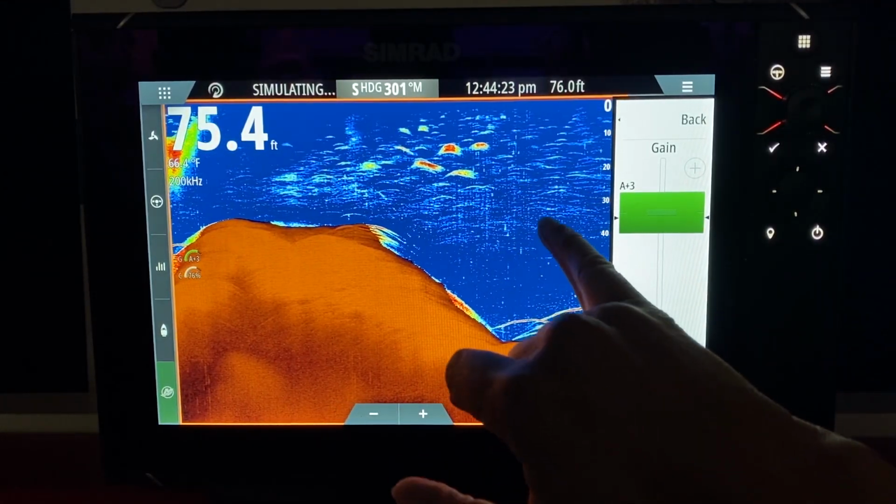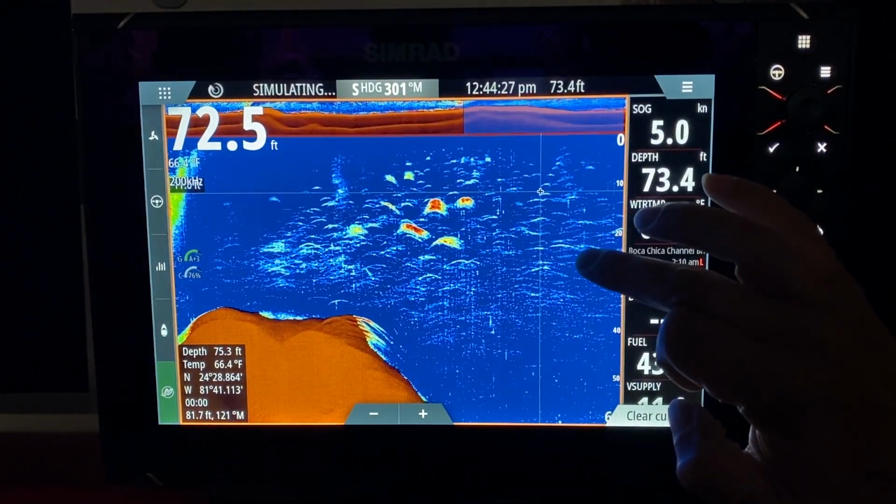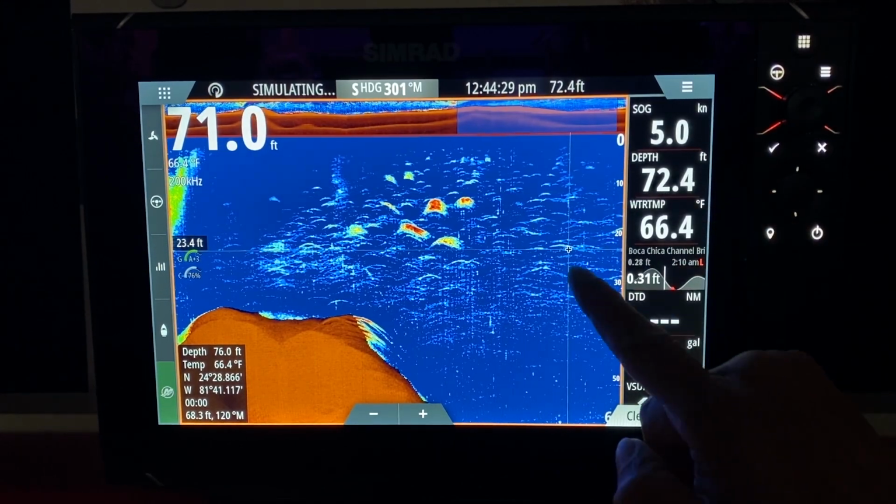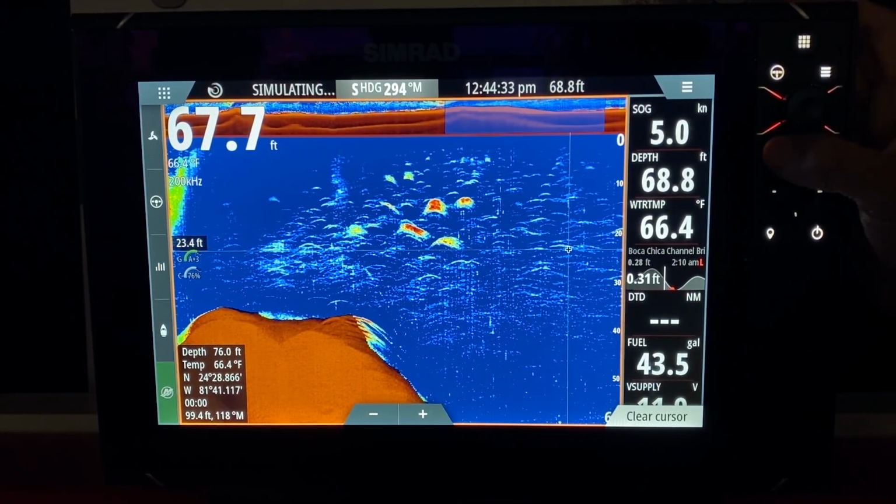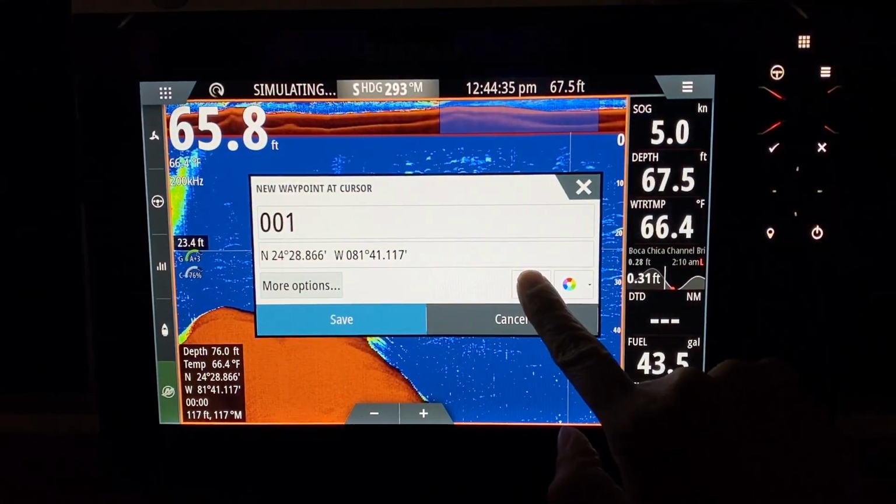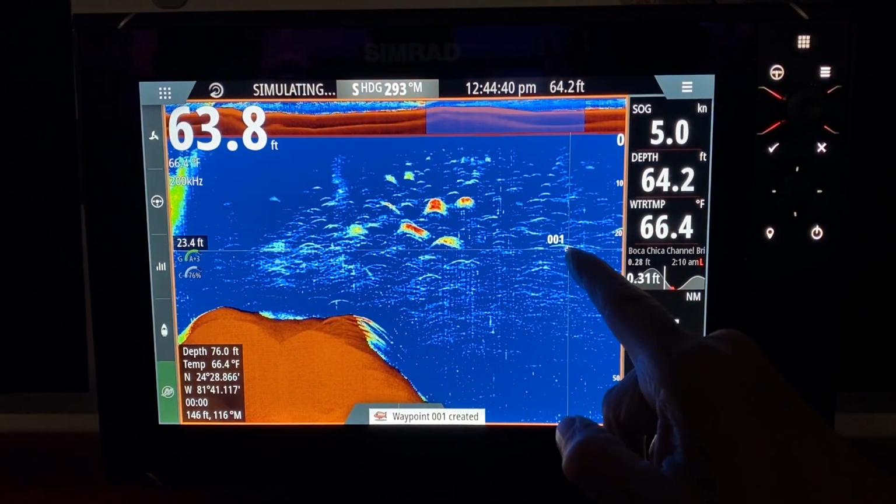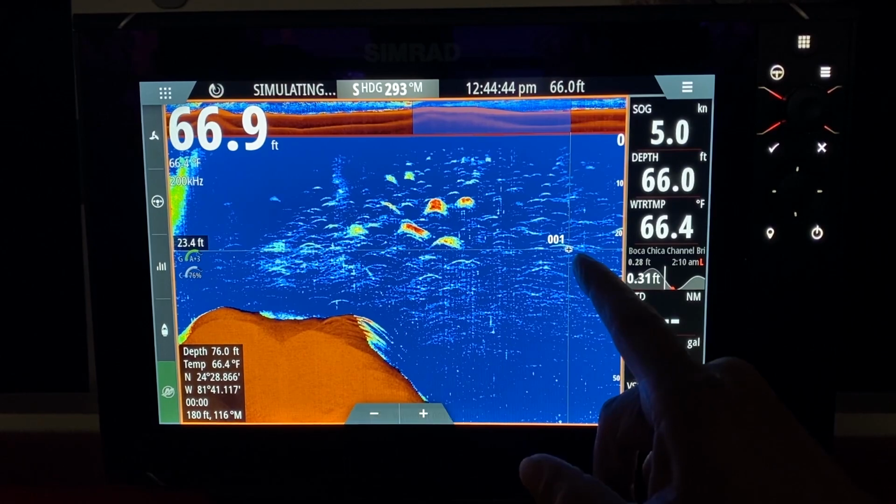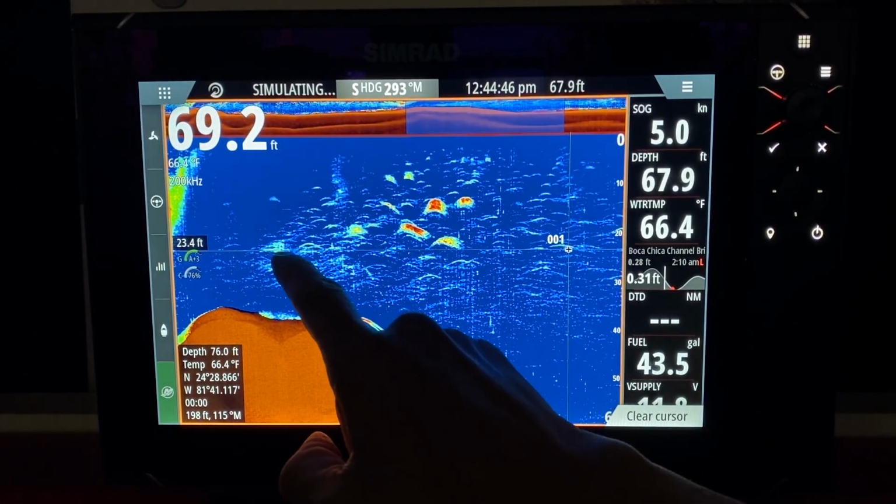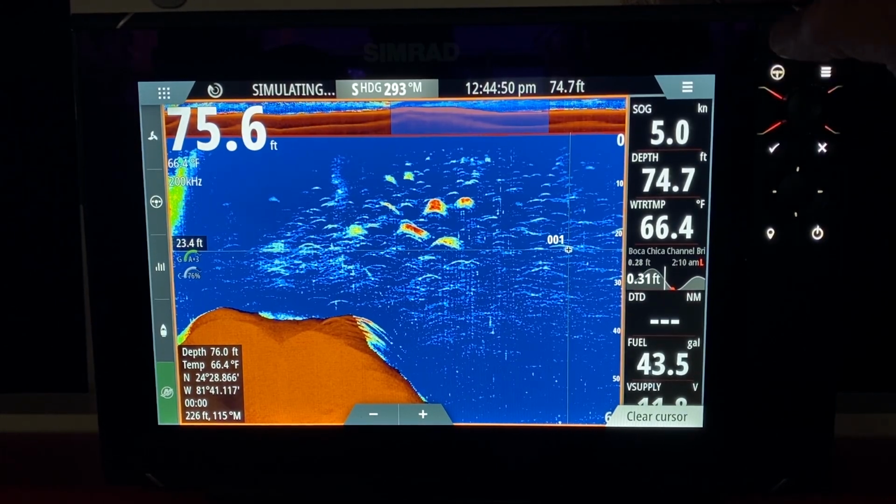So when you actually see a fish and you mark it, so I'm going to mark that fish right here, this one right here. When I go to mark the fish and save it as a fish, it's going to save me a fish and tell me where it sits on the cone. So this is very important on a Simrad unit. On the dark colors, you can pick out fish further away from you. Okay? Very beautiful feature on a Simrad.